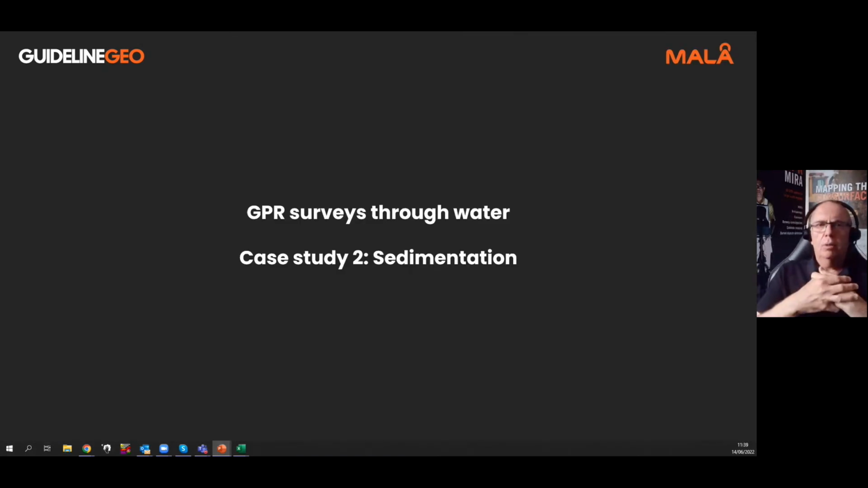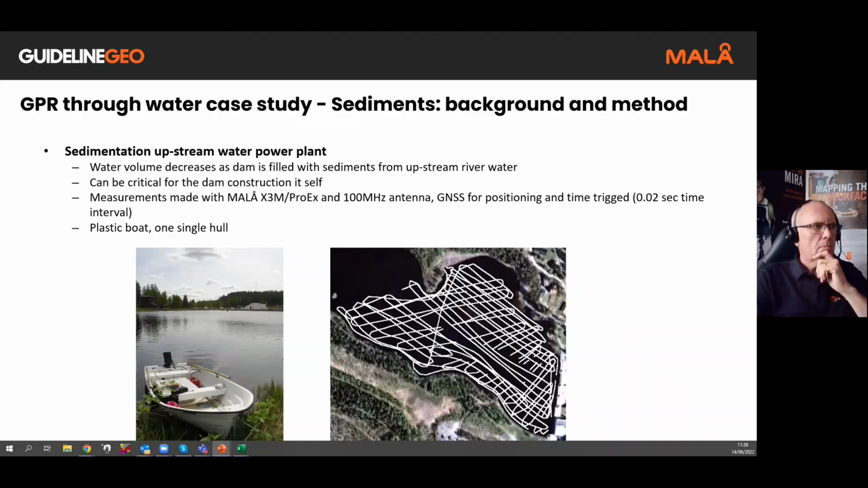The second case study we're going to look at is sedimentation. This is a measurement near a water power plant. Here the water itself is dammed, and that is going to be used for powering the generators for electrical generation. So it's quite critical in this situation that we look at the levels of sedimentation. We need to look at the amount of water that can be held within the lake, and it's also critical for dam construction itself. That can be taken into consideration.